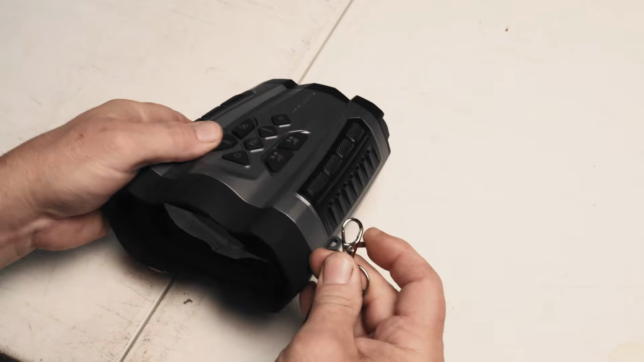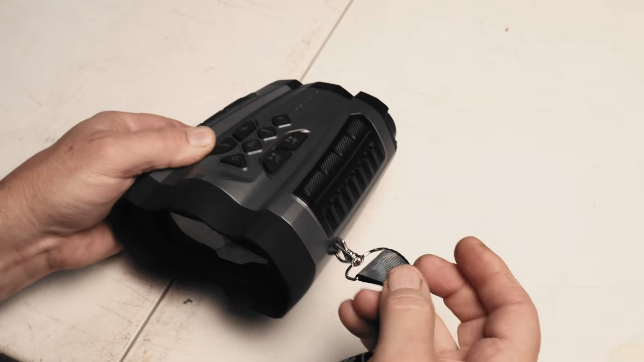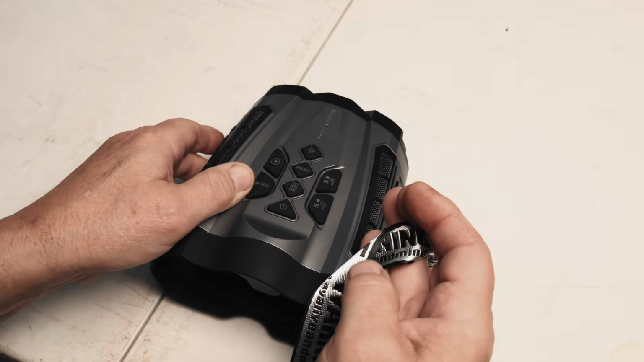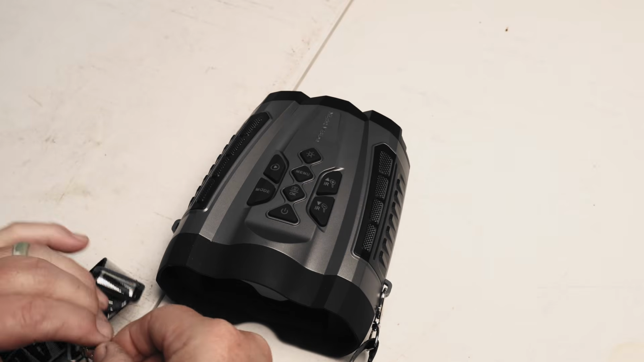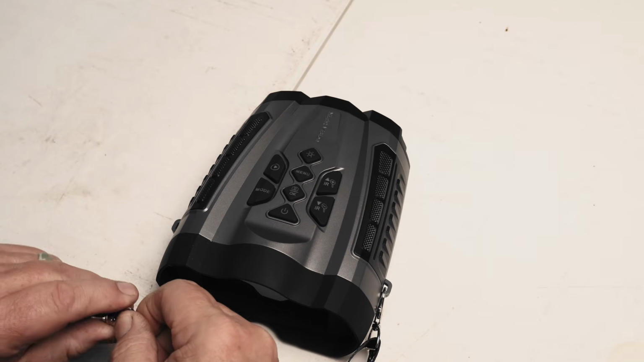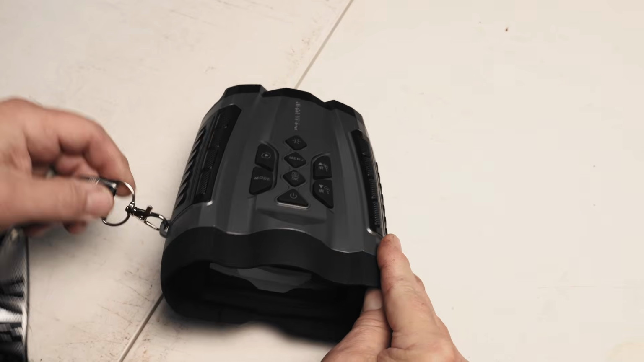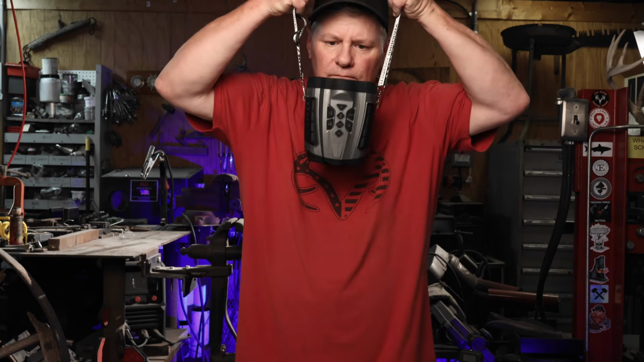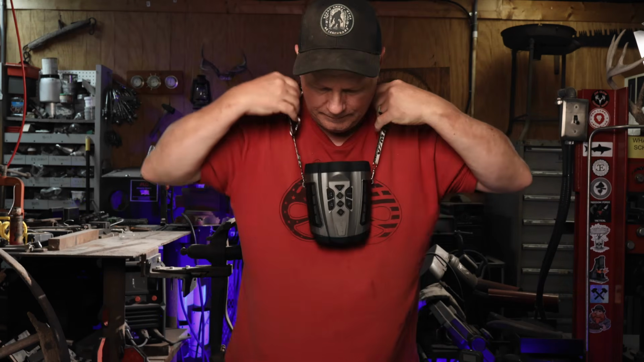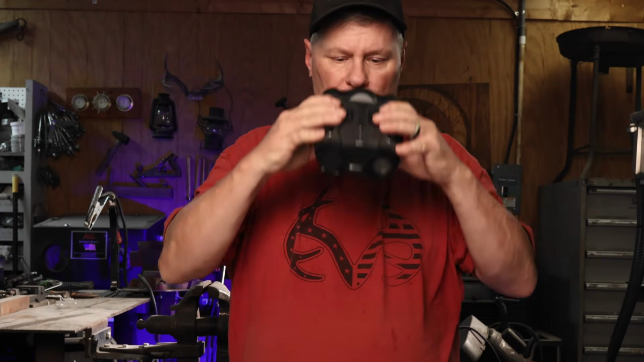All right, let's go ahead and put the strap on. It's pretty slick the way this works. I mean, that's nice. You don't have to weave them through something like you do on cameras. These are nice clips that you can take on and off. It's pretty nice. Guess I could have taken my hat off. All right, that feels pretty comfortable.